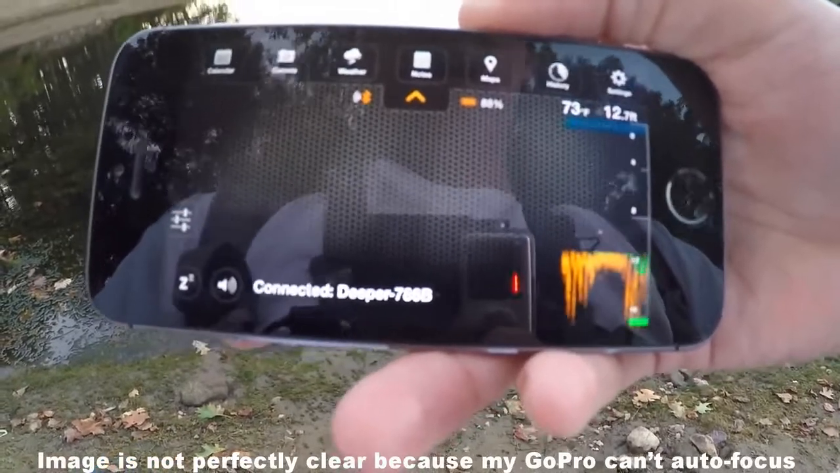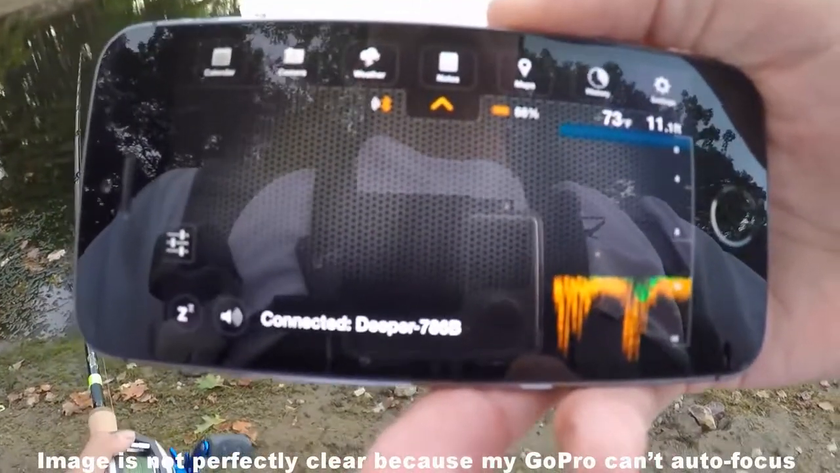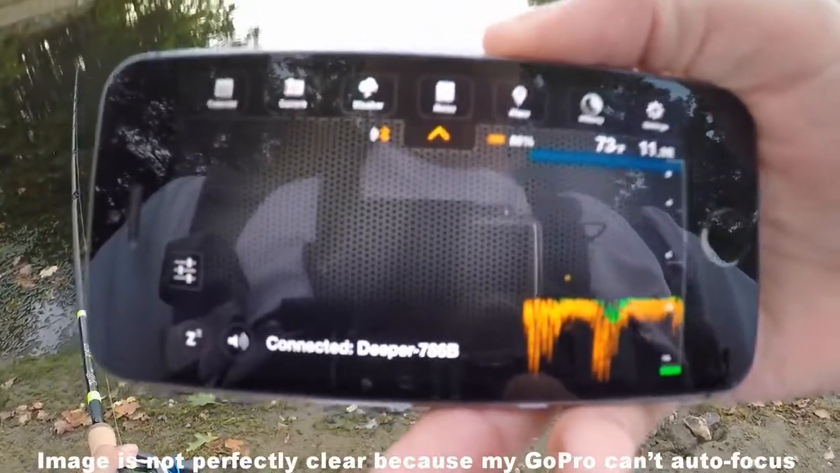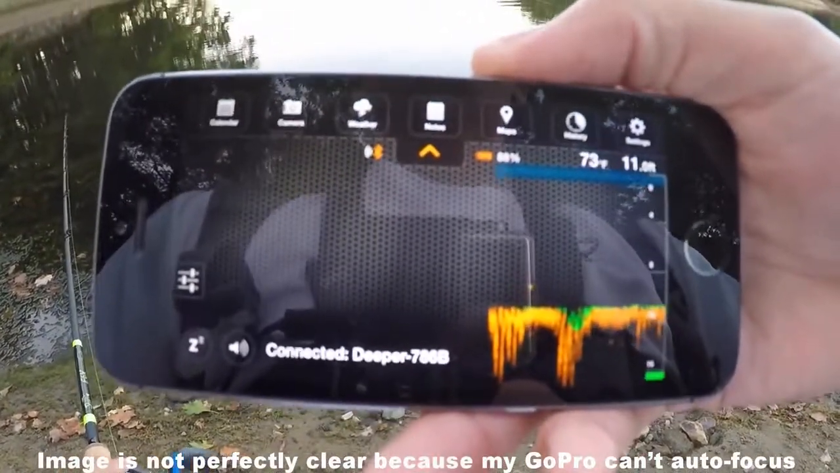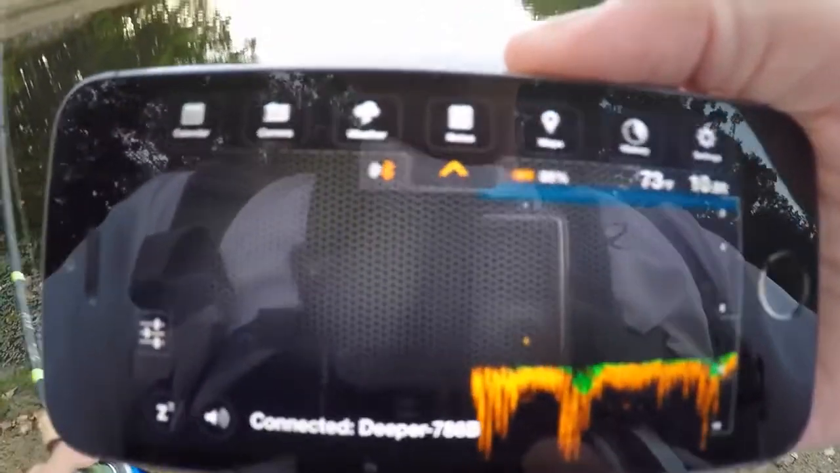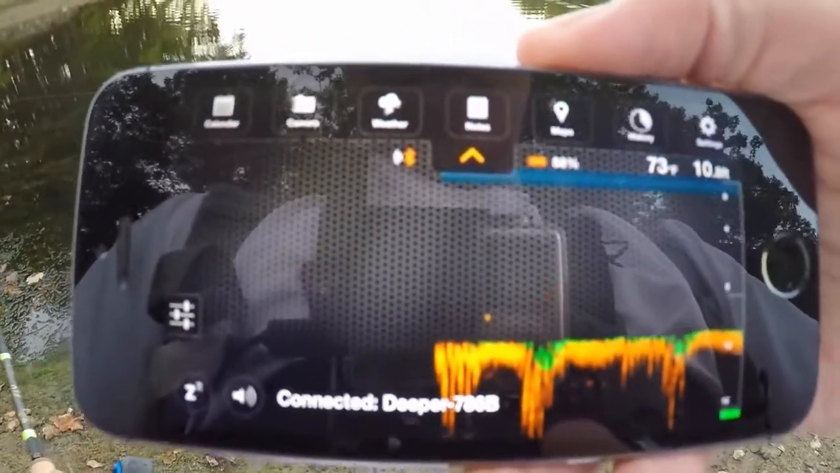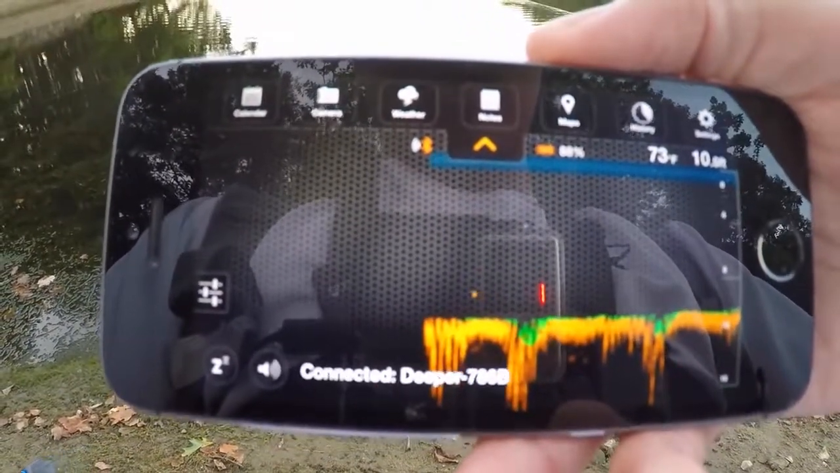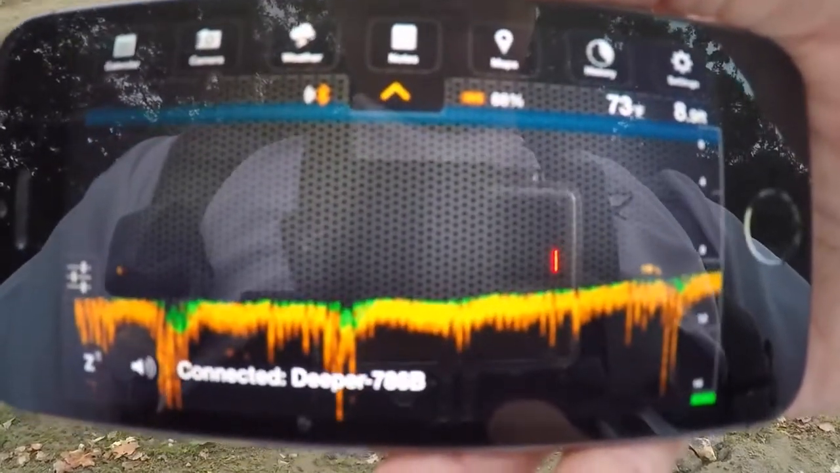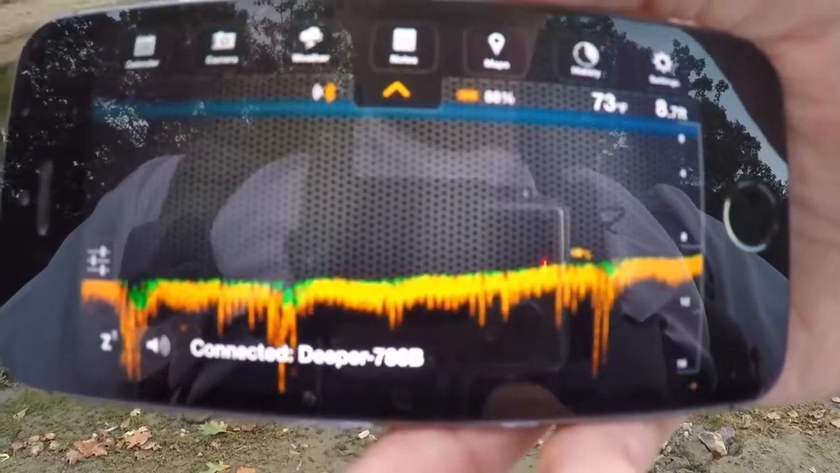To the left of that, you have the surface temperature, which is 73 degrees. When Pablo and I got here, it was 77, so it's cooled off a decent amount. Then you have the battery percentage, 88%. And let's look through here and see what we can find. Right there, there's little dots right above the grass. That's probably a little bait fish. It could be a bass too.